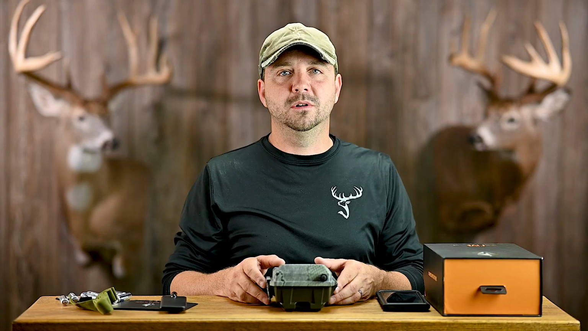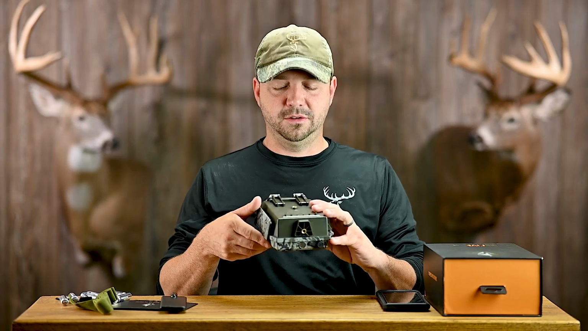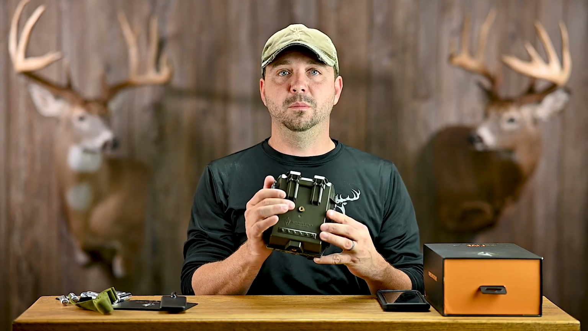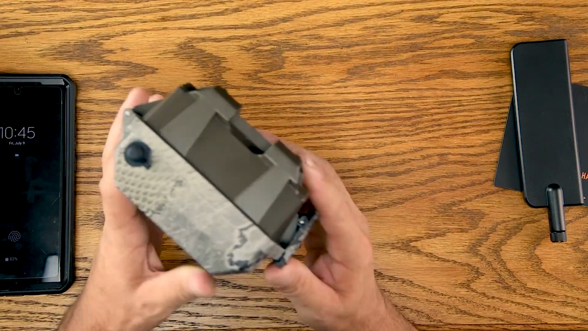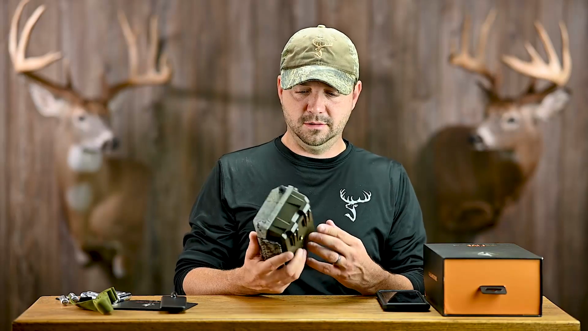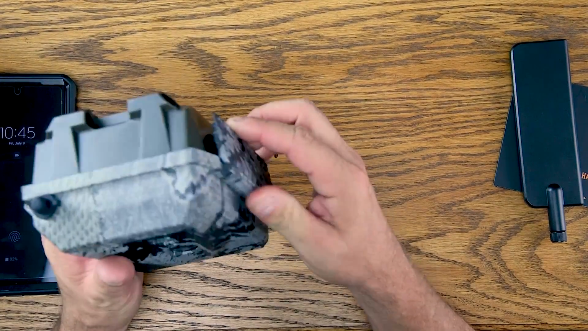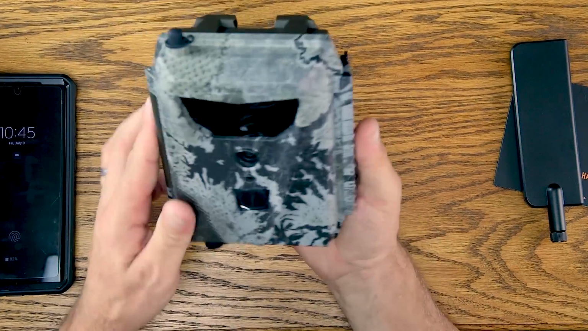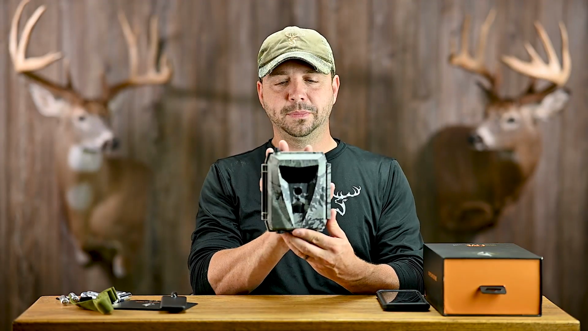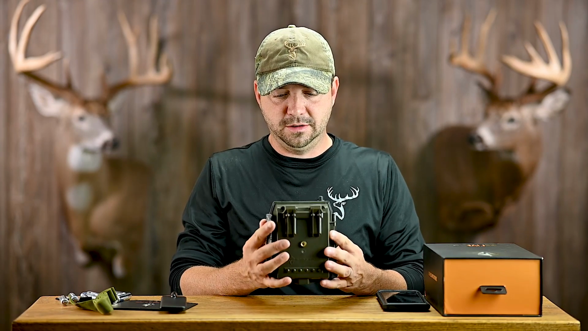Before I open this camera up, just a couple things I want to point out. It does have your 1/4-20 threads for third-party mounts that screw into the trees. It's got one in the back also. It does have the slots for your Python lock, so you can lock this to a tree. Not a whole lot on the outside. It does not look like there's a lock to prevent people from opening the door. It's a little on the beefy side, but that's because it holds 12 batteries. So hopefully the battery life is good.